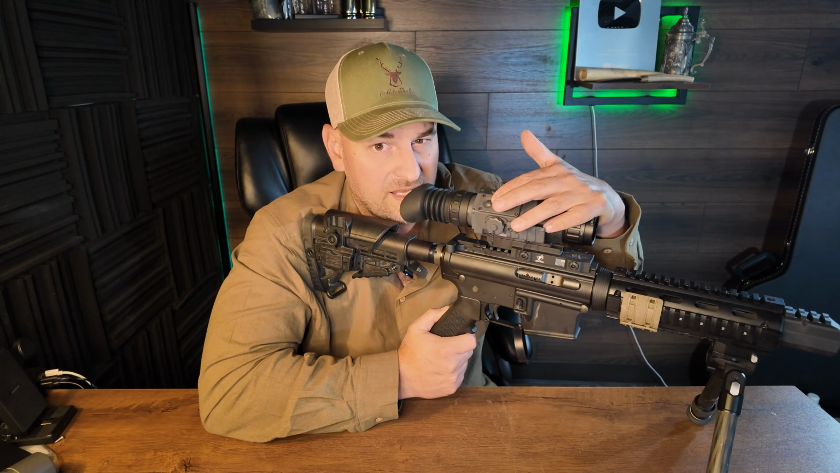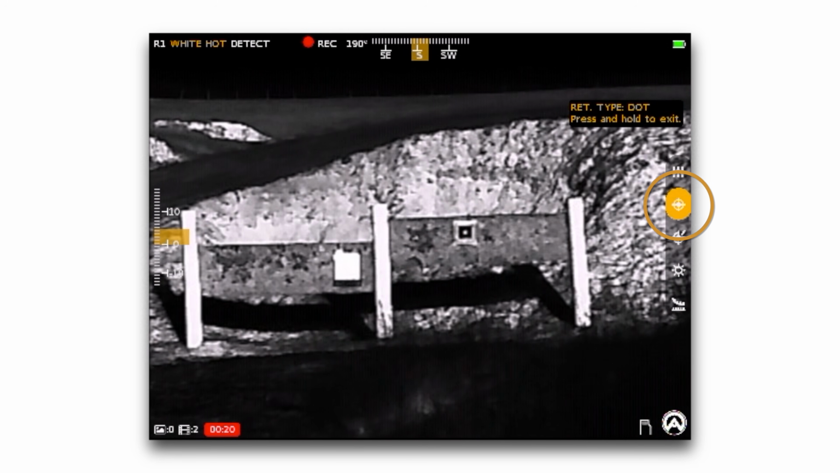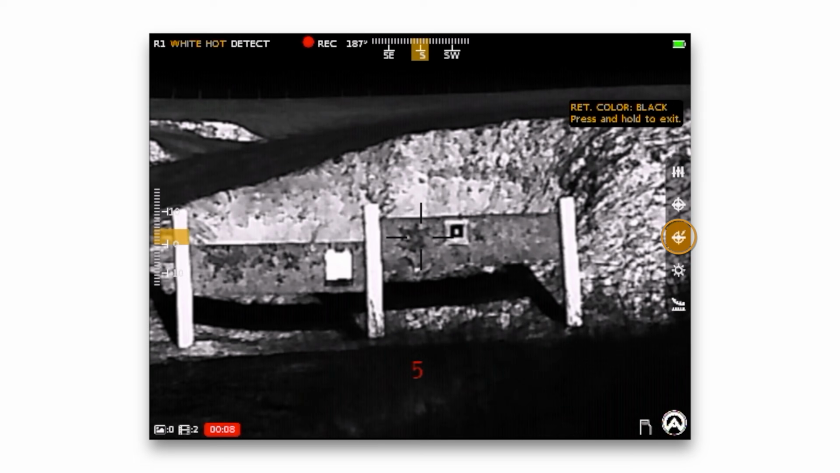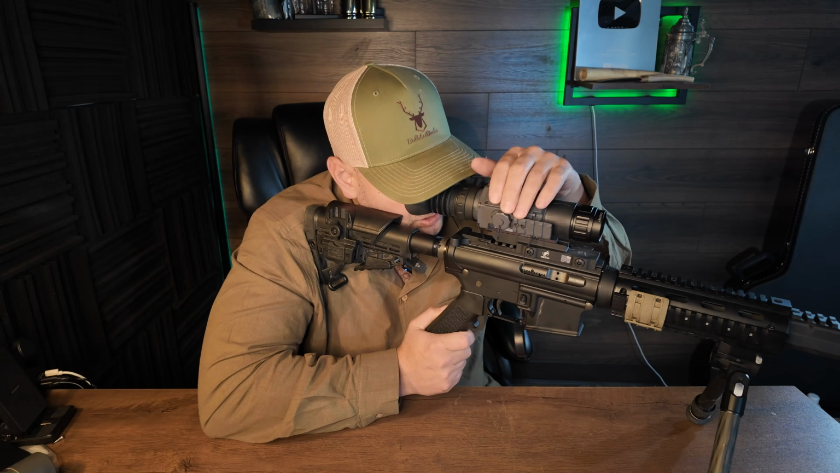If you hold down that same knob, you'll be able to go through preset detect settings, crosshair options, and color options as well as your brightness settings. It also has a built-in range finding system. It's not like you can hit a button and laser range find something, but you can measure objects and it'll give you the range of those objects.